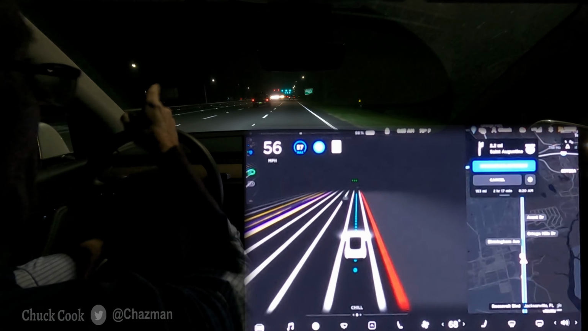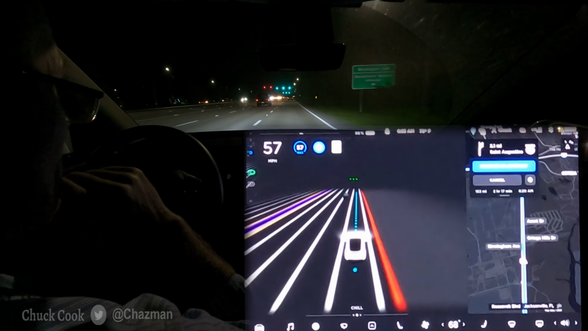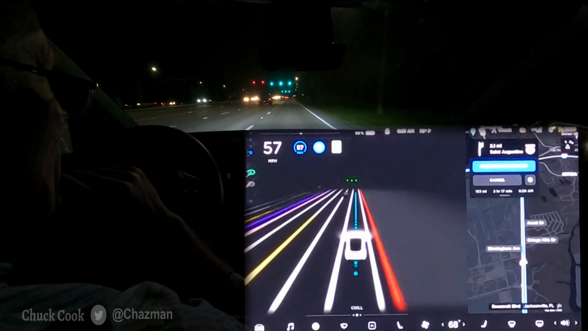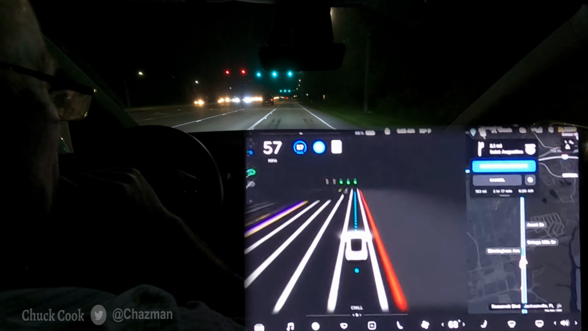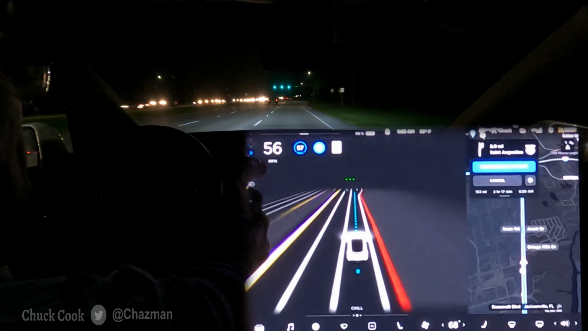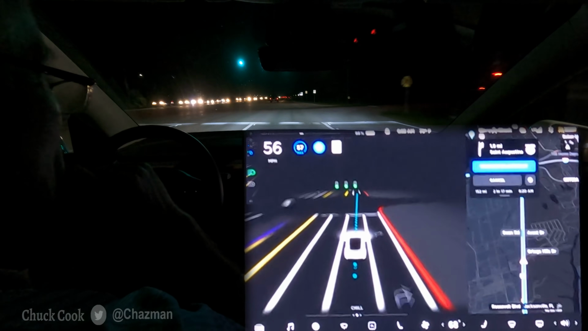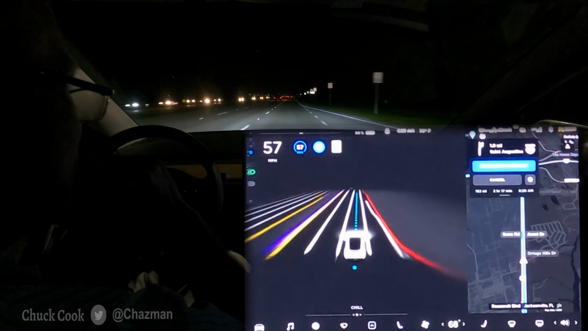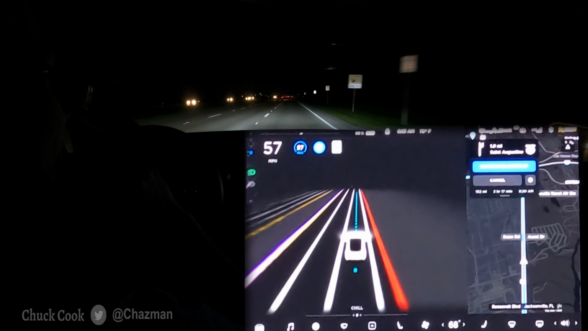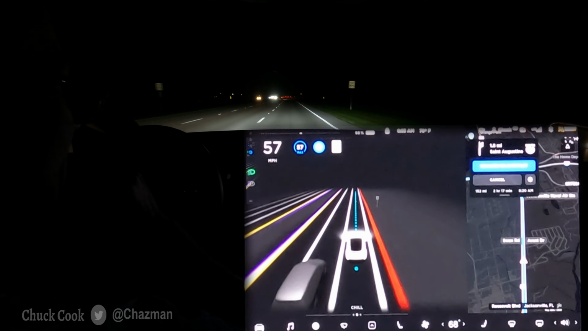This double stoplight has always got a weird braking in the daytime for some reason in between them. I'm not sure why. It doesn't feel like it's going to do it right now, but right in between, well, it did. It slowed down 2 to 3 miles an hour in between these two green lights. I'm not sure why it's doing that, unless it can't see the farther green light, even though it knows it's there on the map.